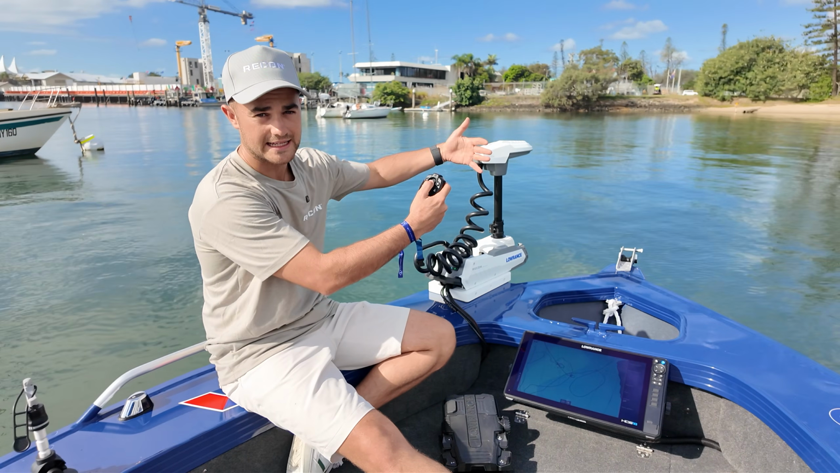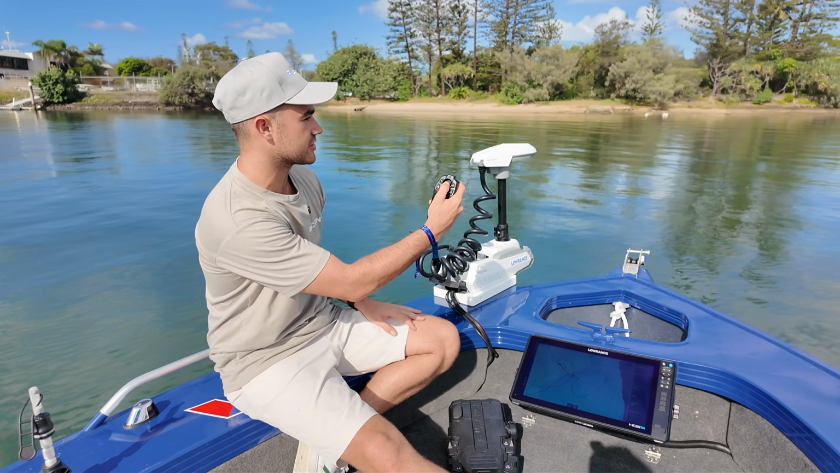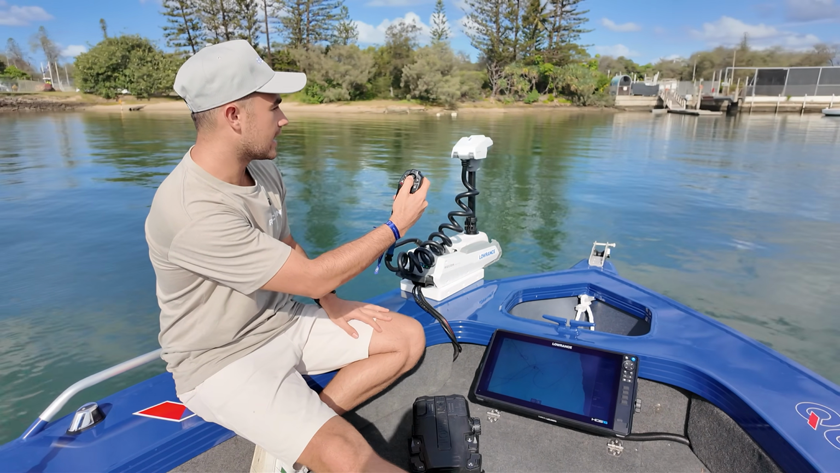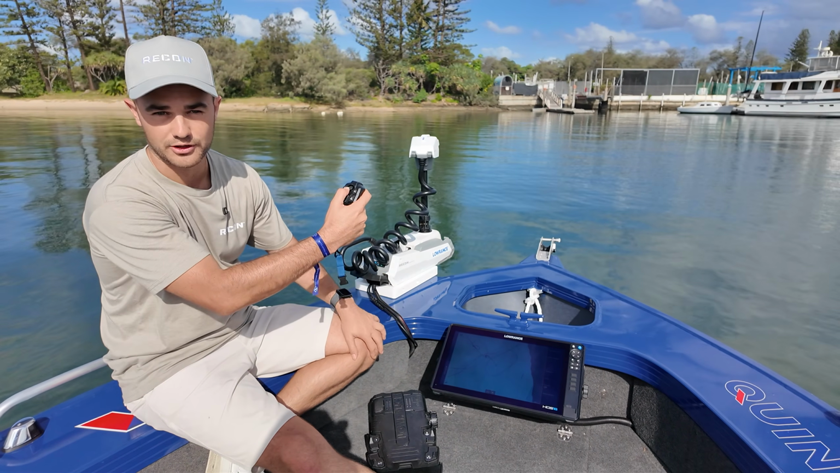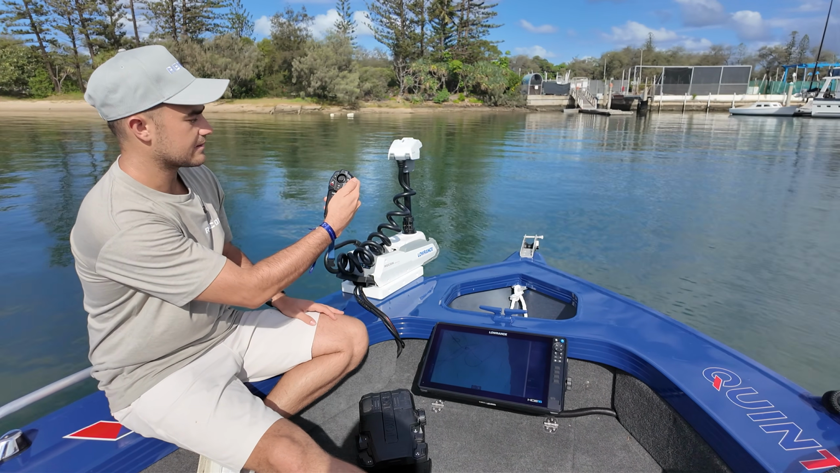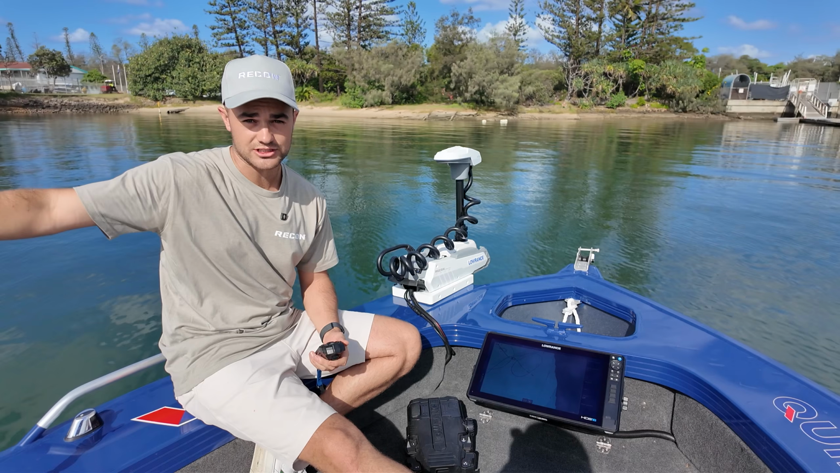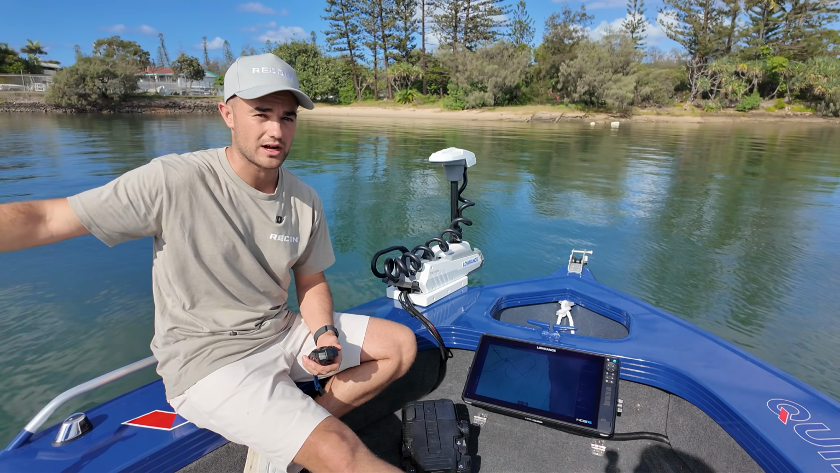It will gradually get up to speed so you don't just take off. So we're now going in that exact direction. And when I get to the mark, let's say I'm looking at a mark, I'm not here at the moment, I'm in a marina, but now we get to the point where I want to stop. I just take my finger off that, and that motor is going to take us back there and re-electrically anchor us there, or anchor lock us right there.